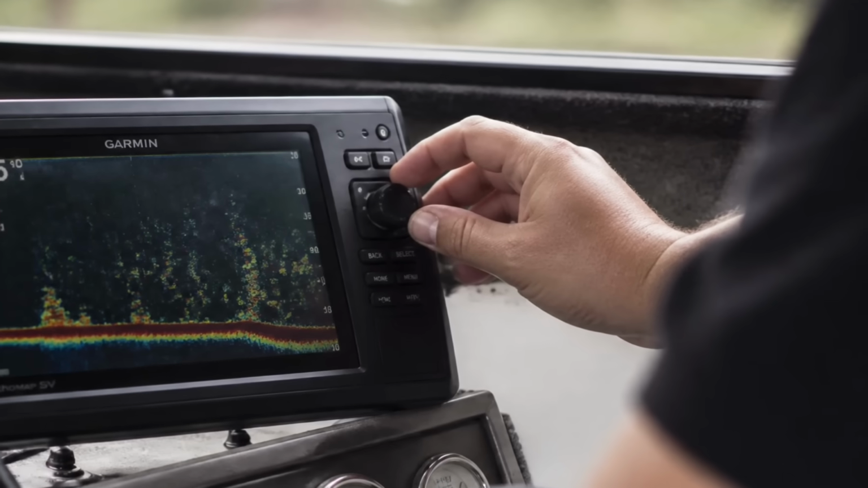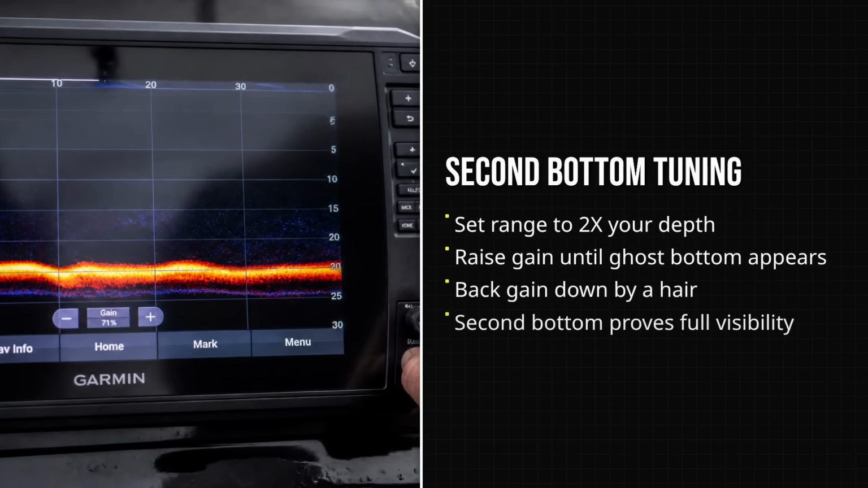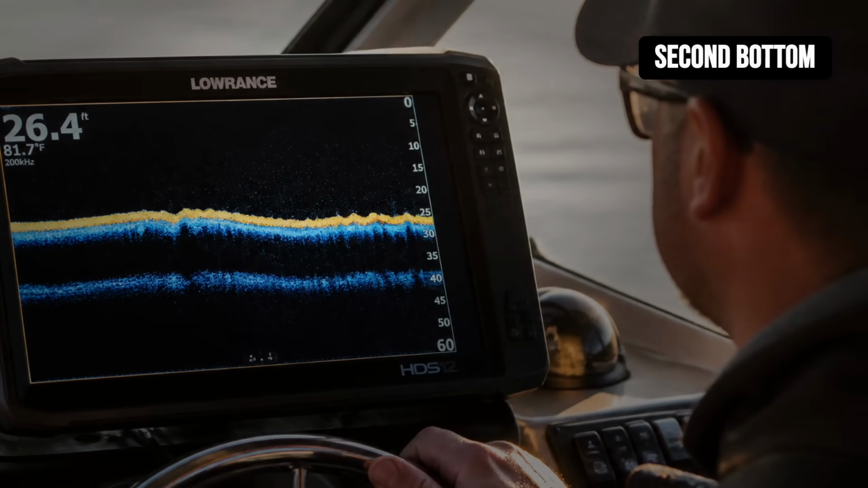So the fix is a feel, not a magic number off a forum. Set your range to about twice the depth you're sitting in, then raise the gain slowly until a faint second copy of the bottom appears underneath the real one, like a ghost echo. Then back it down a hair. That second bottom is your proof you're seeing everything the water has to give, without inventing fish that don't exist.